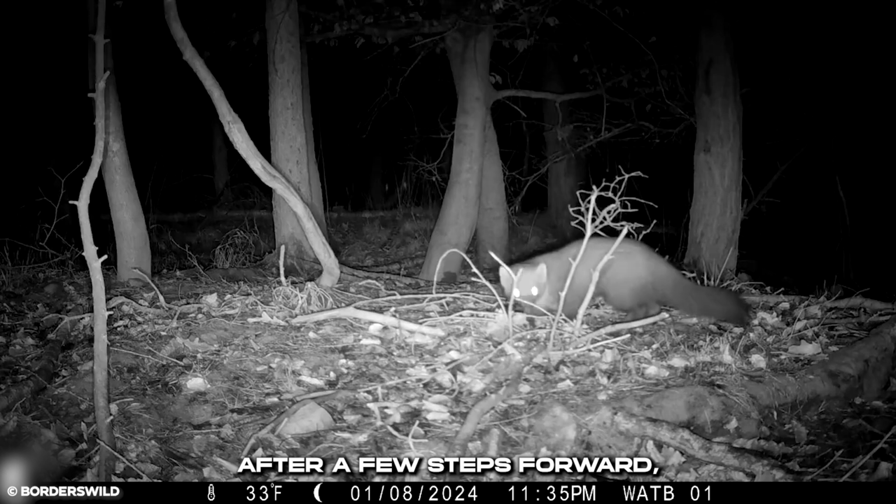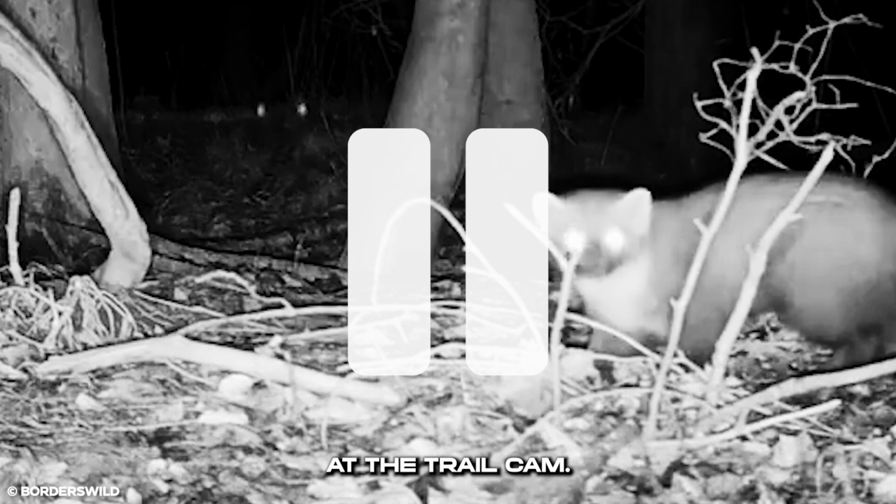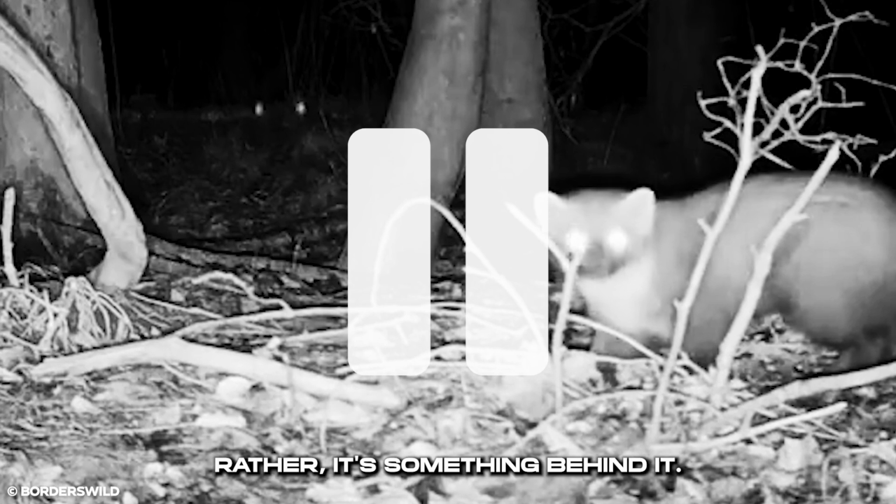After a few steps forward, it abruptly raises its head in alert and suspicion. It seems it is looking at the trail cam. Rather, it's something behind it.